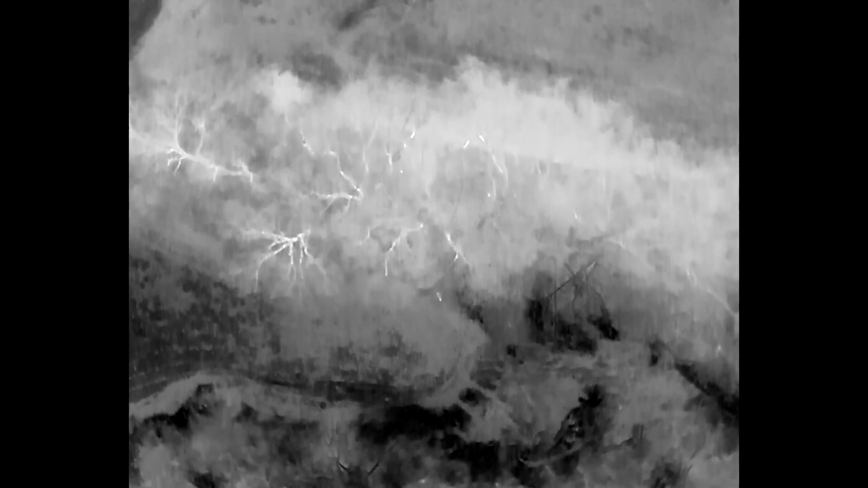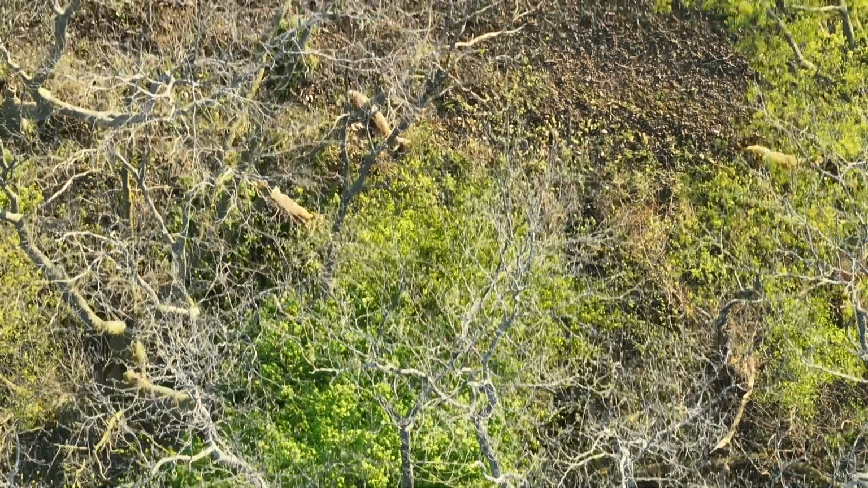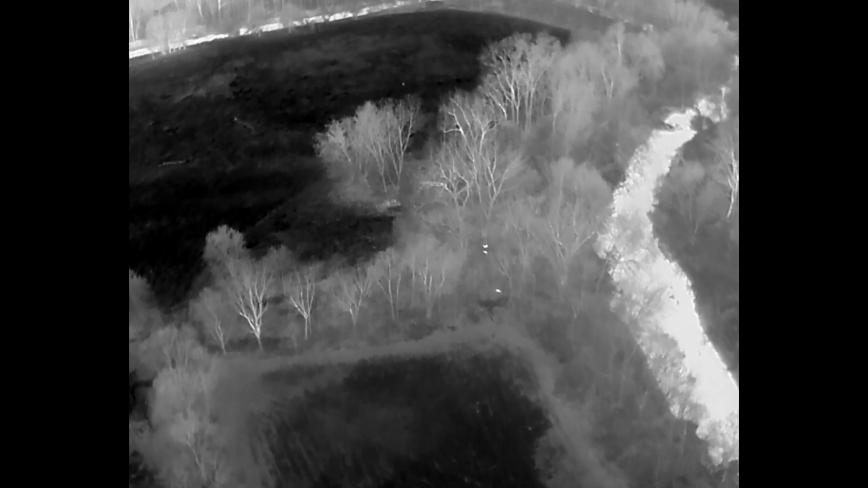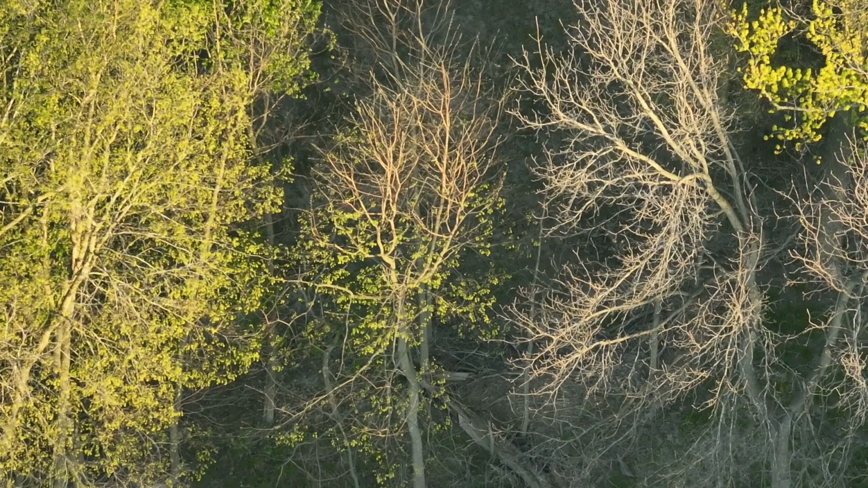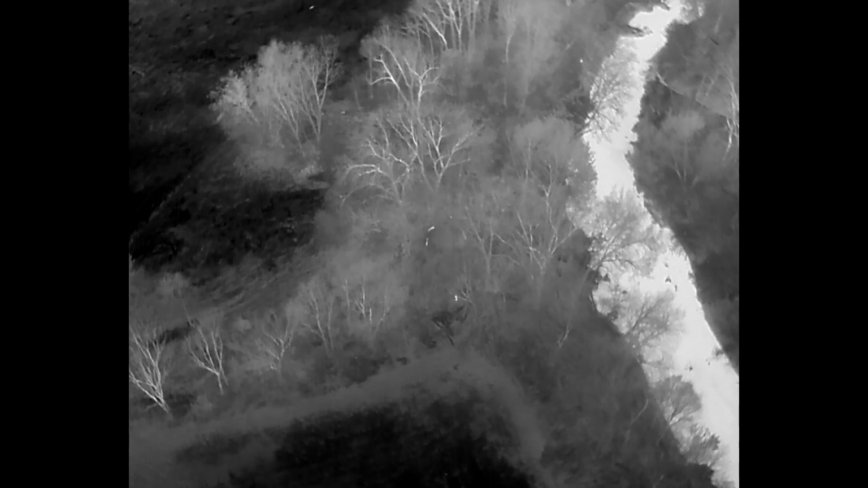But I just wanted to give you, so we saw the same tree in a prior video. This is the exact same area where the 6 deer were standing. This seems to be a crossing point for the deer, probably used regularly. Another thing to think about for hunting season: where the deer cross the barriers, water certainly being one of them.